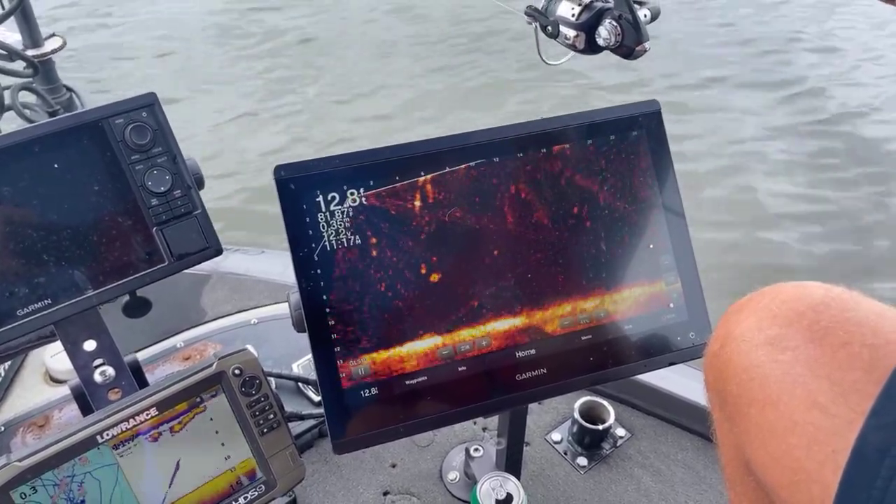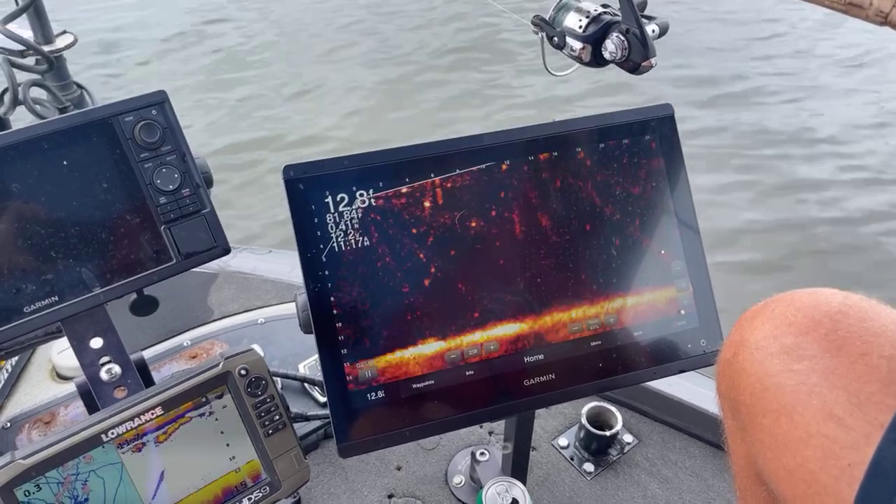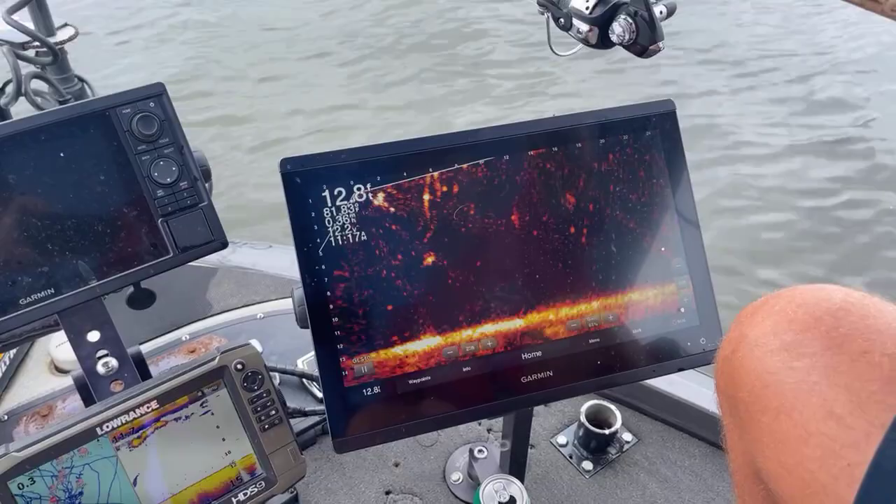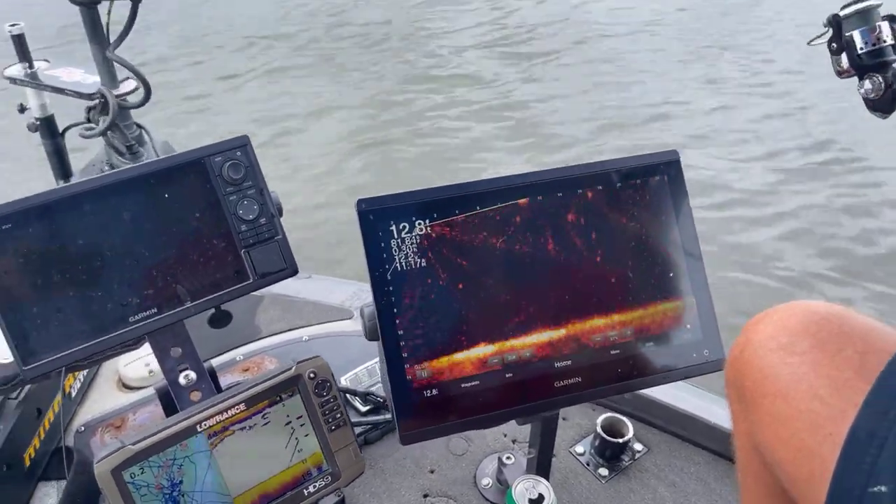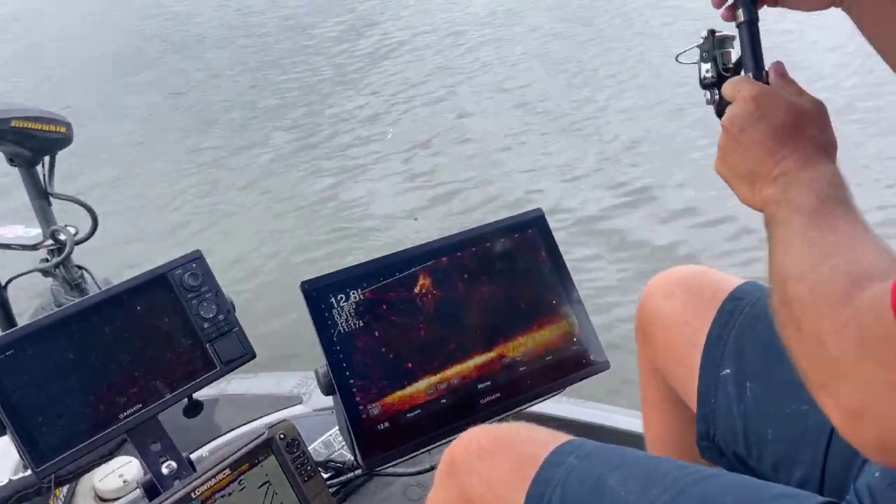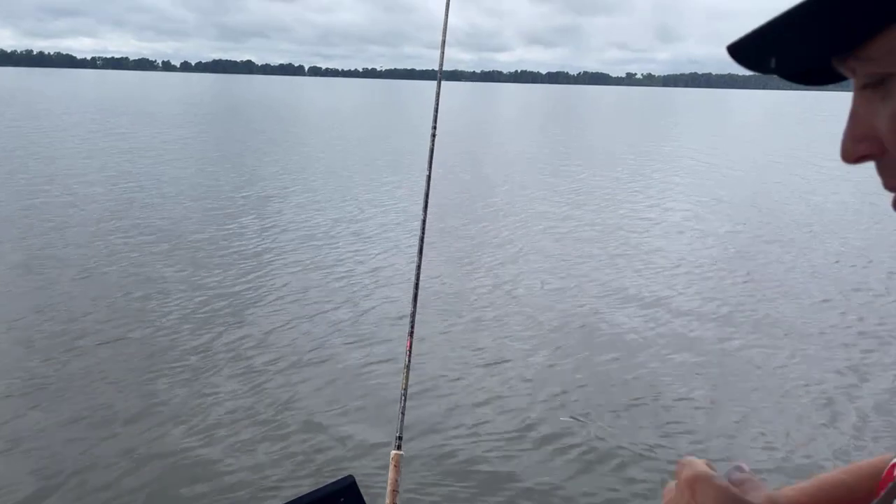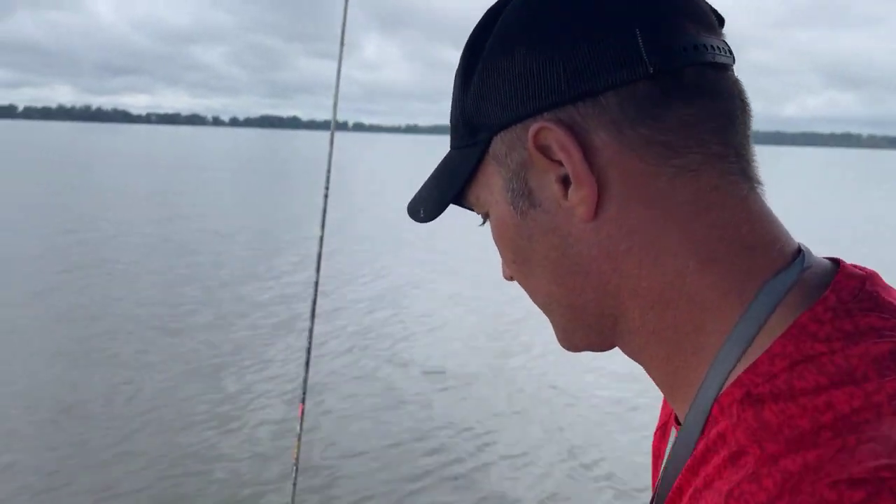Here, fishy, fishy. It's right there. You run up that bait and then turn away. Let down right there now. Shoot, I was holding my breath. My eyes about to cross. When you see one coming, you just can't help but do it.